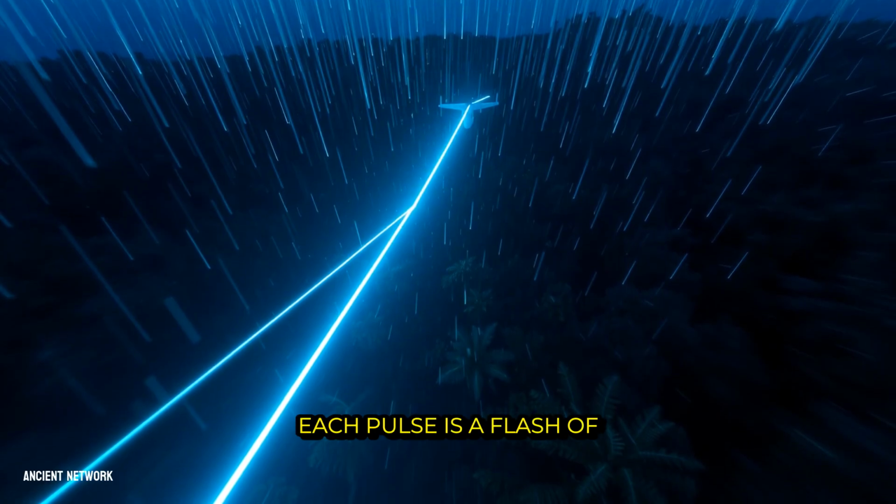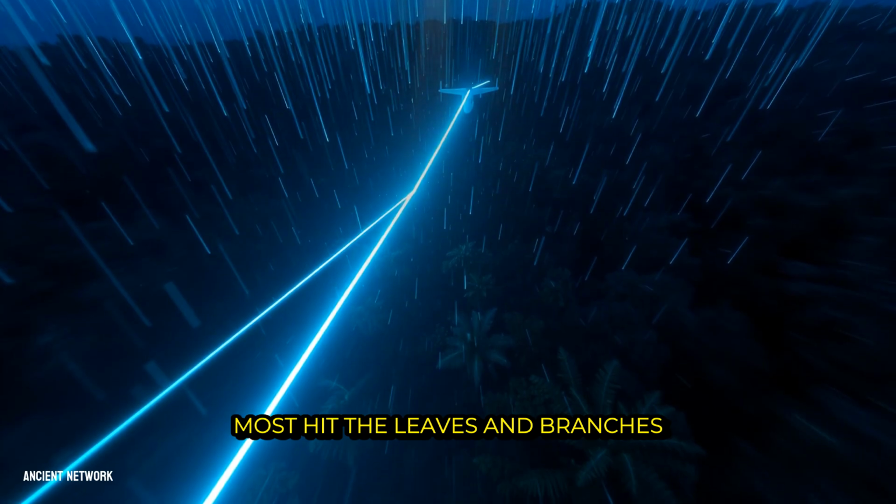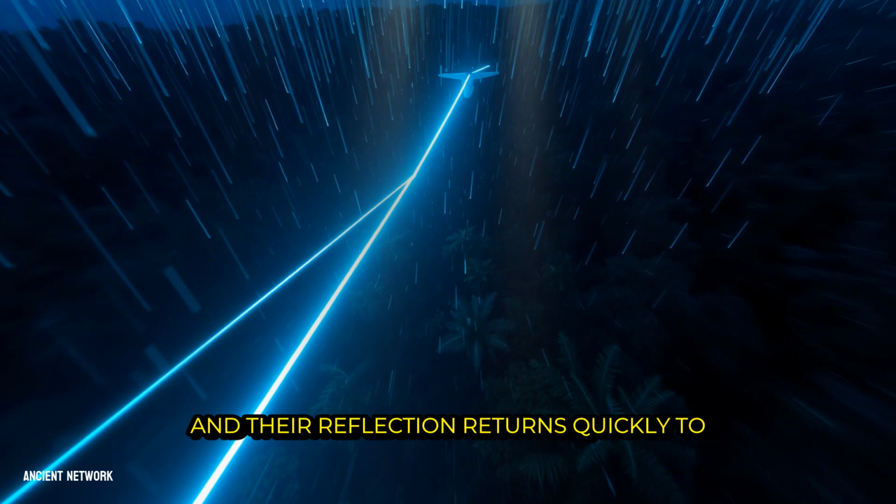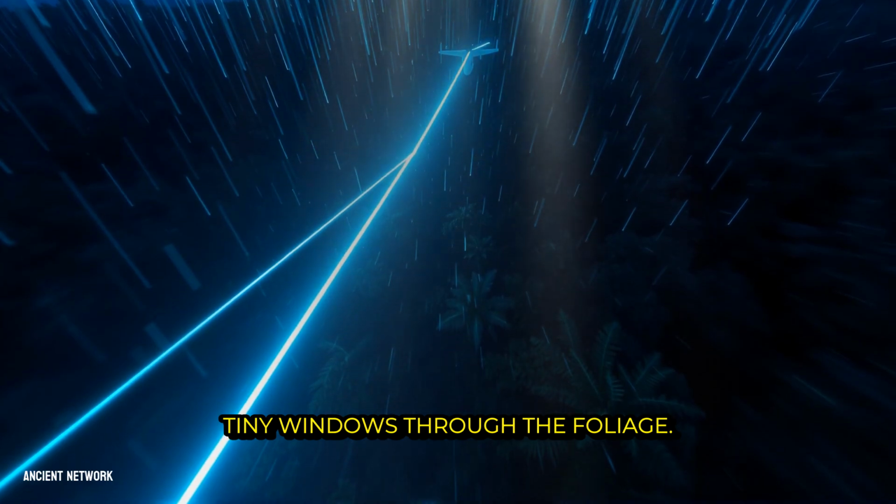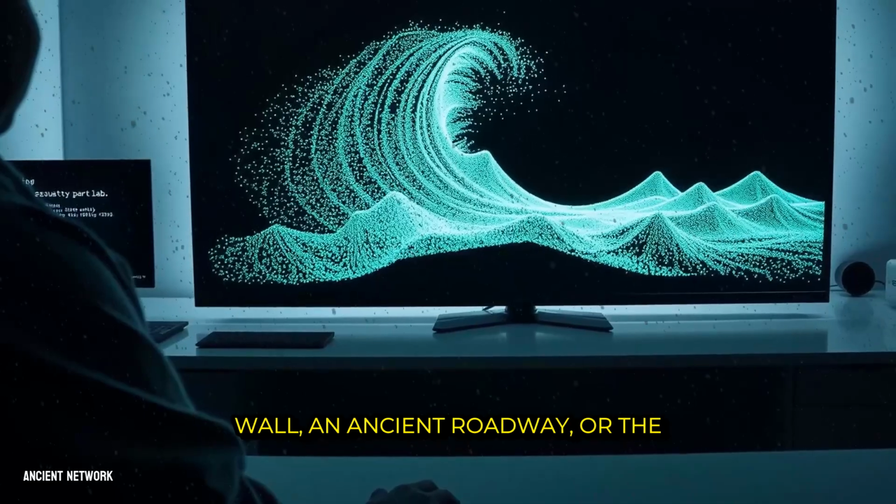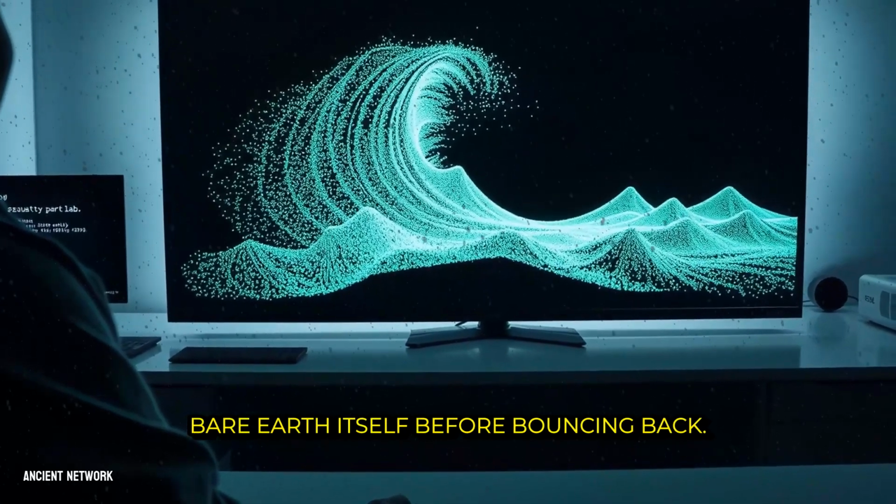Each pulse is a flash of light that races toward the ground. Most hit the leaves and branches at the top of the canopy, and their reflection returns quickly to the sensor. But some lucky pulses find gaps, tiny windows through the foliage. They continue down, striking a stone wall, an ancient roadway, or the bare earth itself before bouncing back.